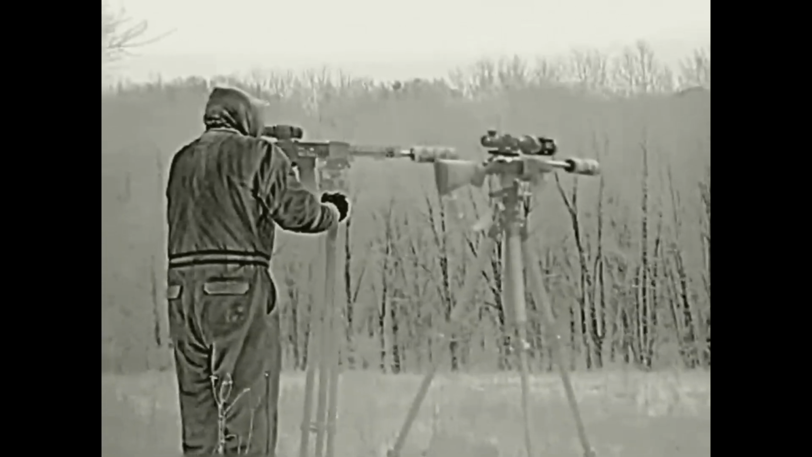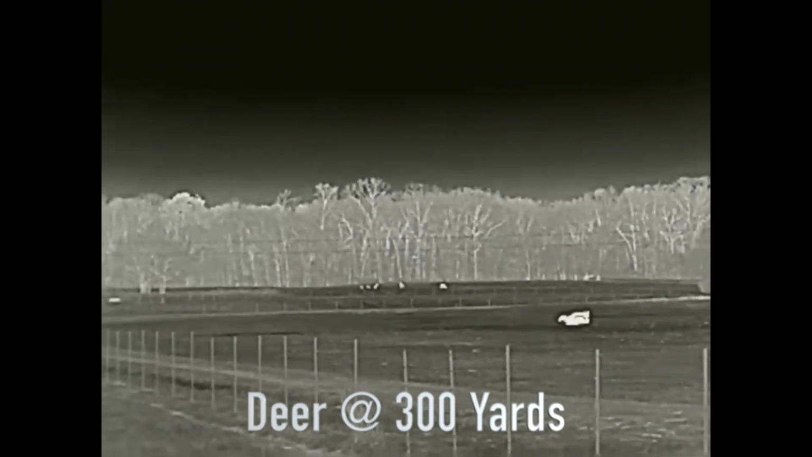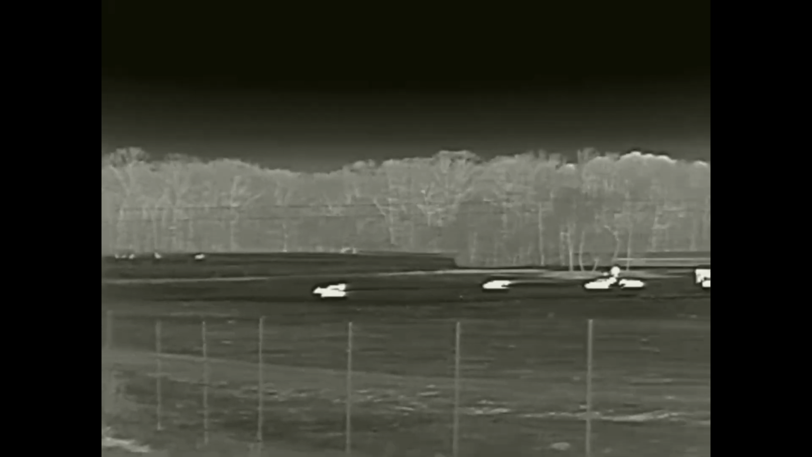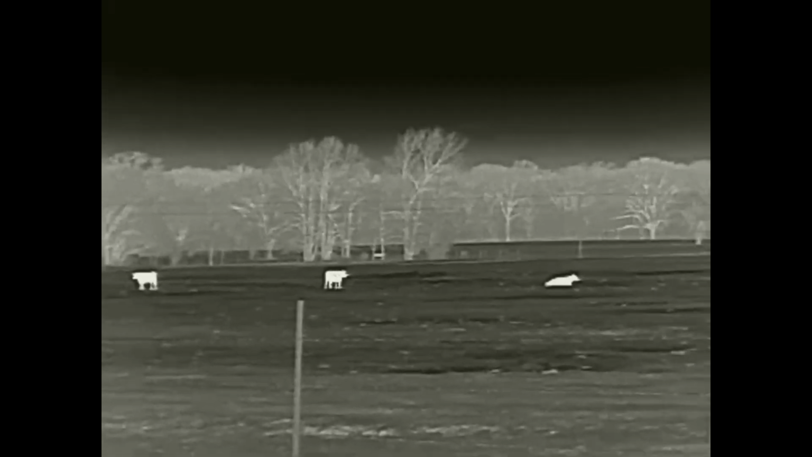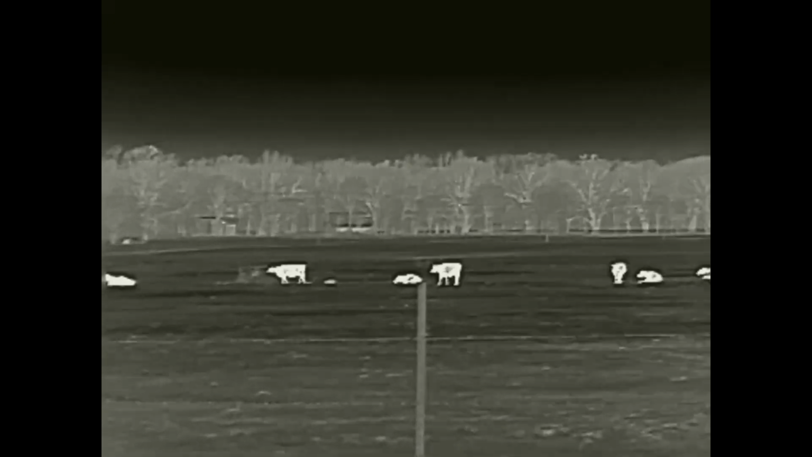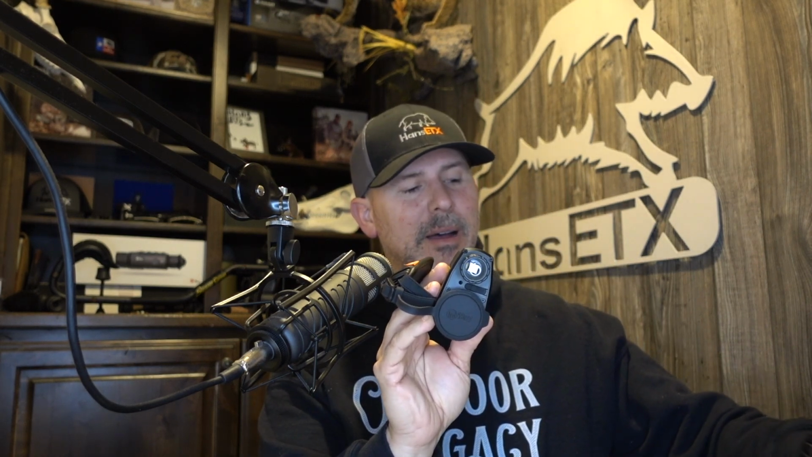A lot of people are scared about internal non-removable batteries. This one is removable. They both have a very nice padded hand strap on the side, makes it convenient for carrying, not dropping. They both have a rubber eye cup that goes over top of the lens to protect the lens. They both have an LED flashlight on the front, which is kind of cool. At first, I thought, man, that kind of looks a little goofy. But goodness, I tell you, you always need a flashlight when you're hunting at night. I always forget a flashlight. So you got one right there on your monocular.